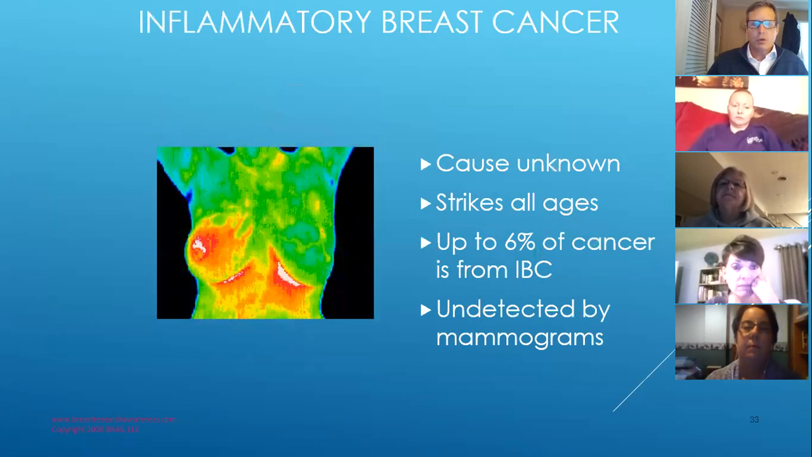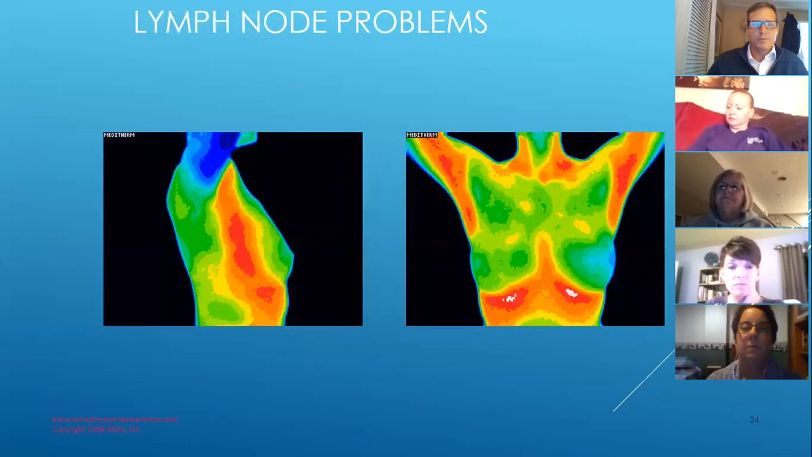This is inflammatory breast cancer, which is not detectable by a mammogram. We actually have seen a couple of clients with this. But as you can see from that image, it lives up to its name. It creates inflammation. It spreads like a sheet across the breast, and it shows up very well for thermography.